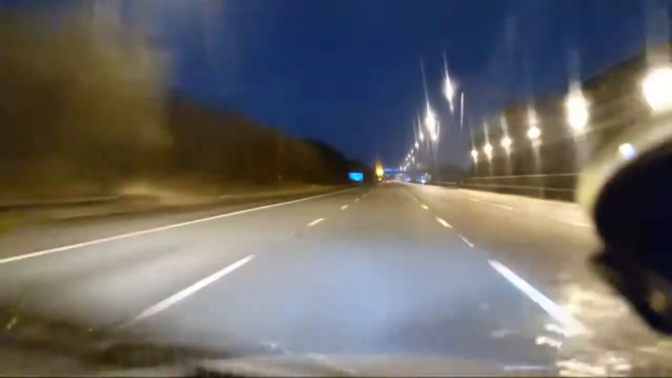There's absolutely nothing coming off the road, or the slip road at all. But it reckons this lane is closed, the left lane, so I'm going to stay in this lane. Close to me. Okay.